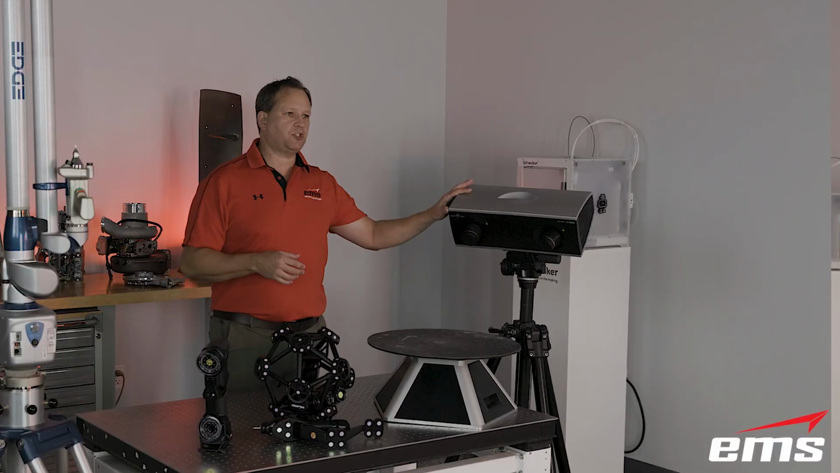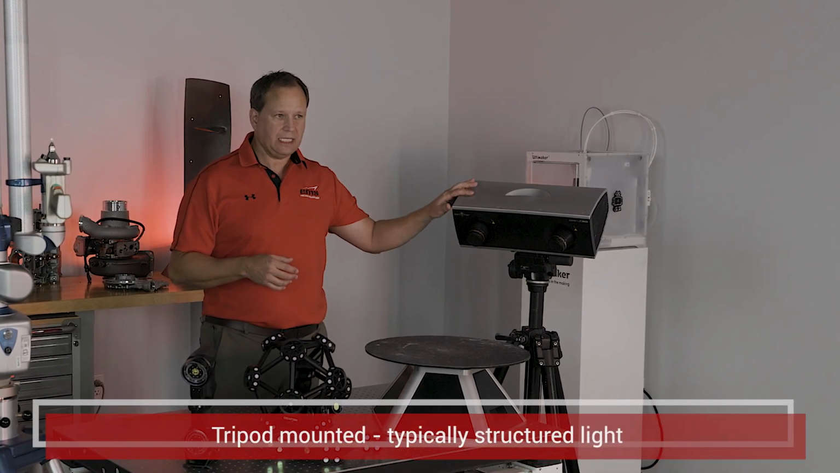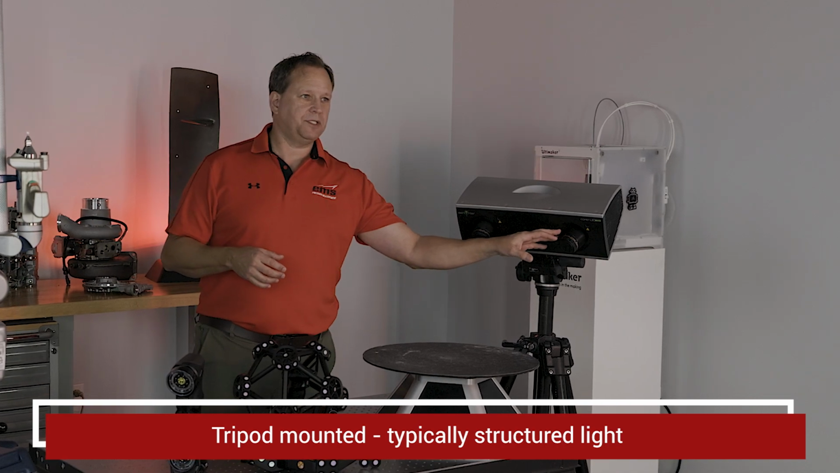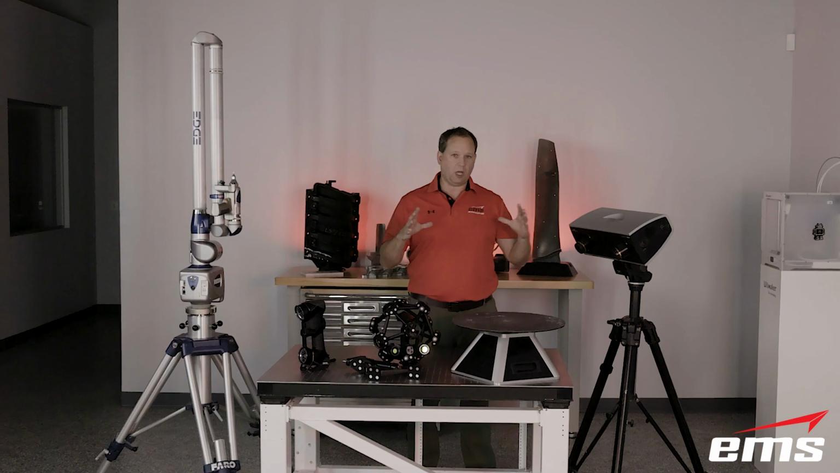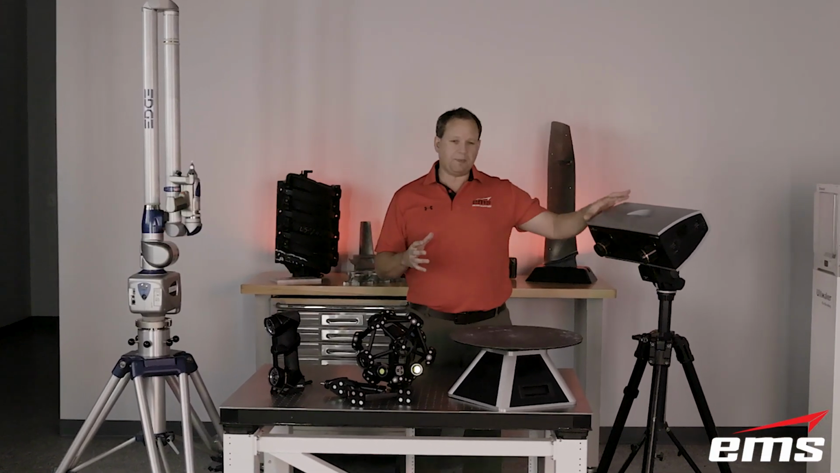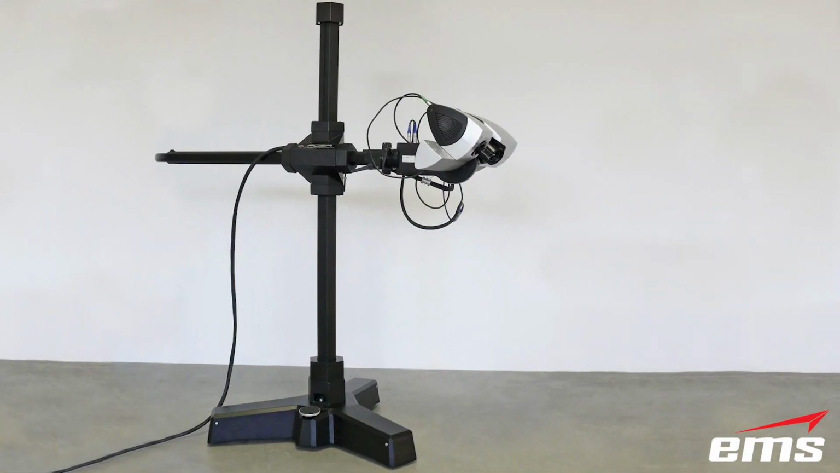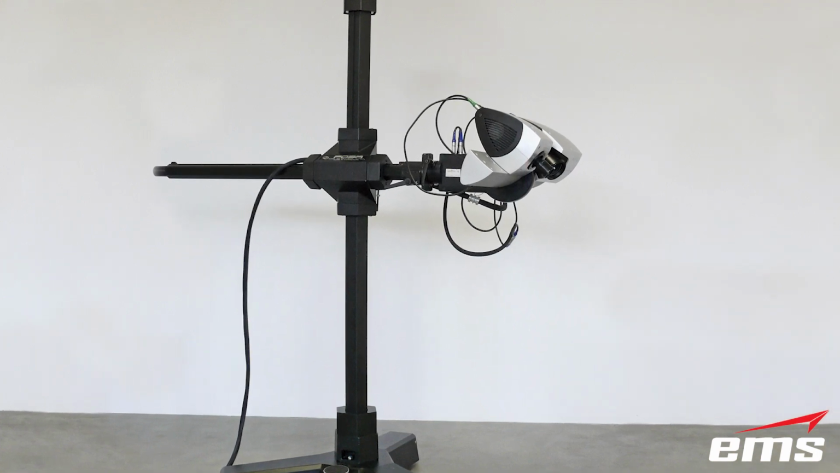So over here we have a tripod mounted system. This is typically a structured light system. It has a projector and a lens or a sensor, and these are typically interchangeable so that you can put in different size fields of view. Typically this will mount on a tripod or a large measurement stand, and usually if you're in a lab, a measurement stand goes up and down and in and out, just gives you a lot of flexibility.